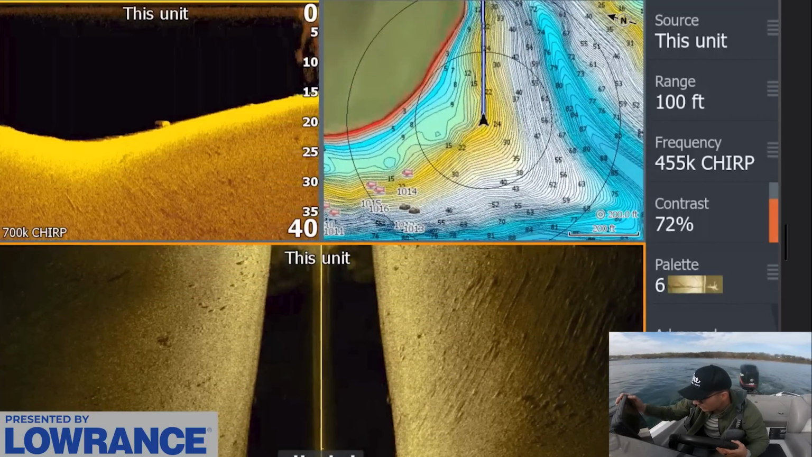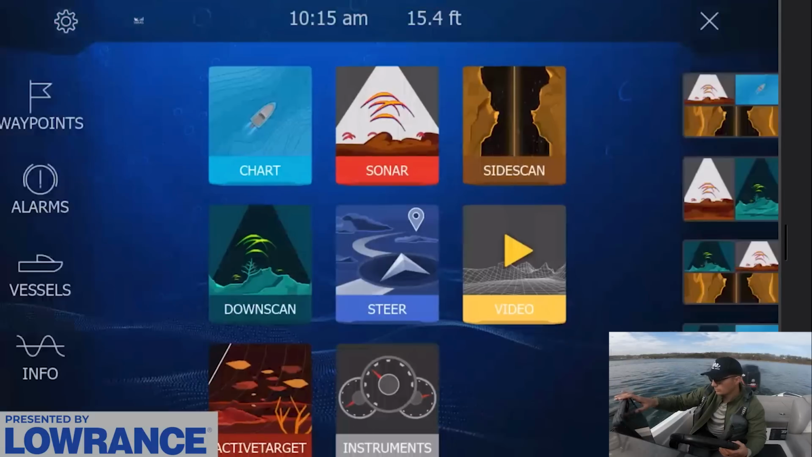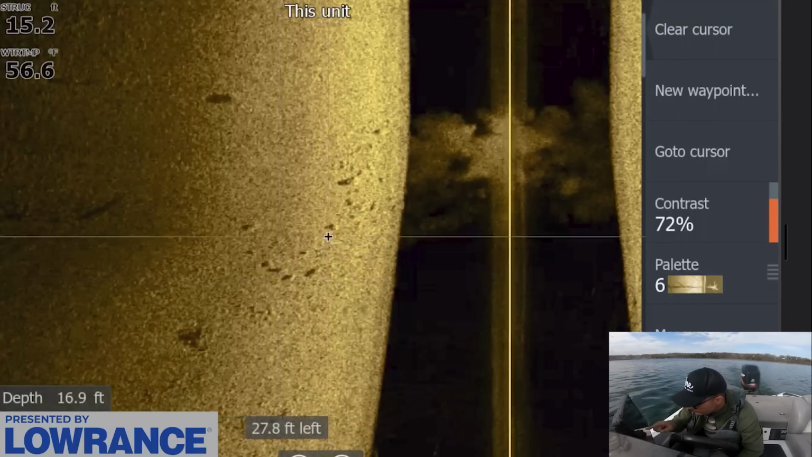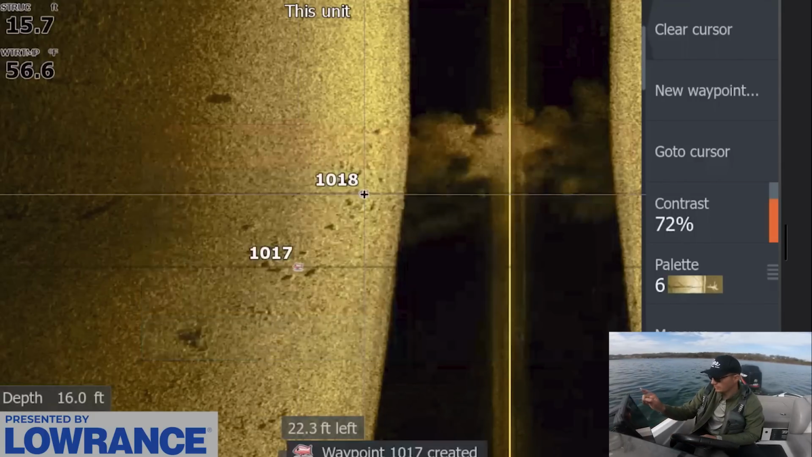There's some nice stuff right there. Are those bass? What are those? There's some right in here. Those look like they could be bass too. There's a lot of stuff going on at this point.